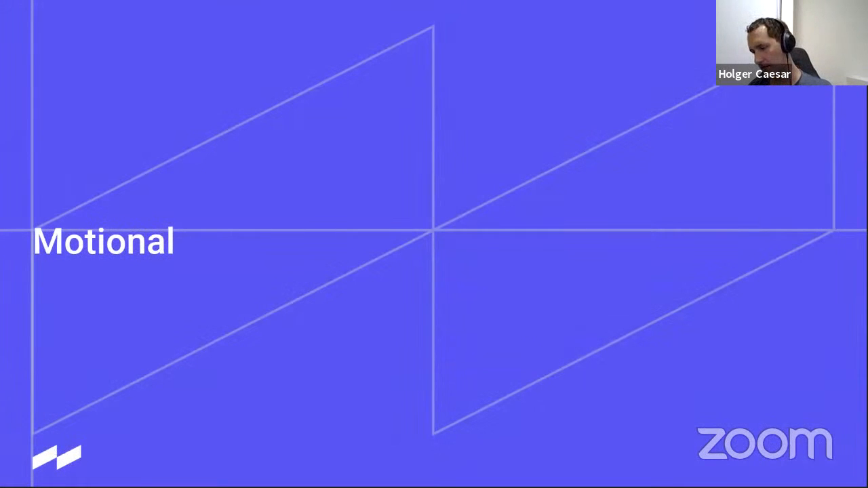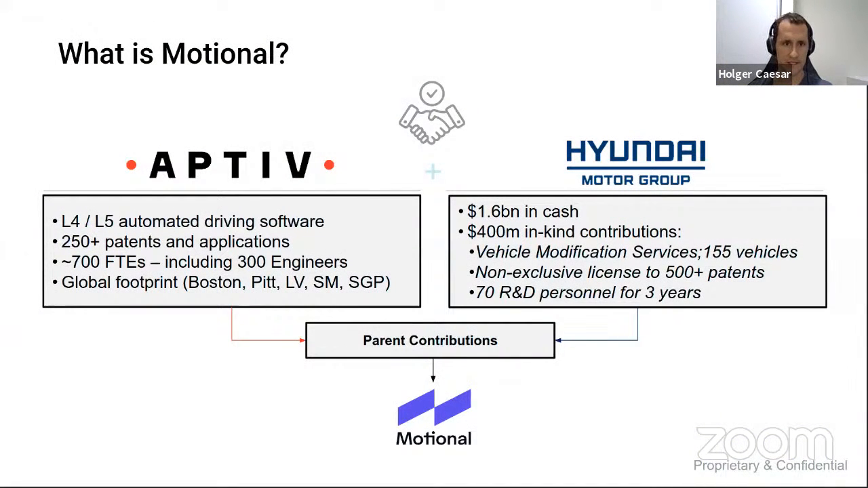Now I would like to talk a bit about the company that I work for. The company is called Motional. Motional is a joint venture of Aptiv, which is a very big automotive supplier, and Hyundai, which you all know, the OEM. Both of them contributed roughly the same amount of value, around 2 billion each, to this new company. And the name is Motional.